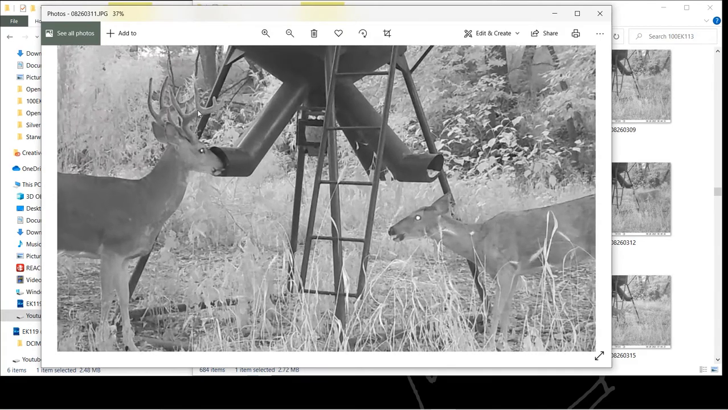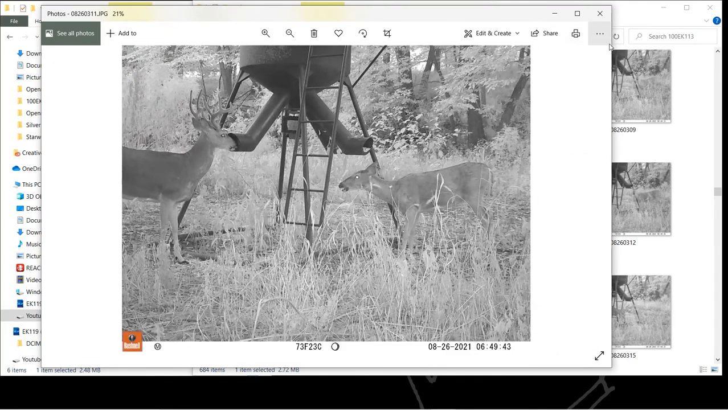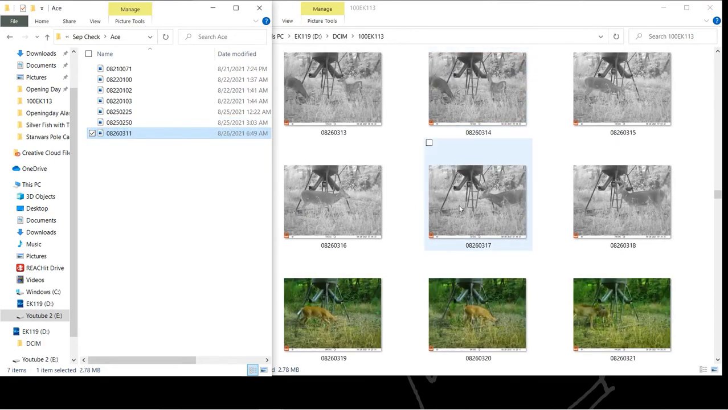Okay. It's a nice young deer. Looks like he's got some kind of split or extra brow points there or something. But it's like a 3-year-old. Nice little deer. Nice to see. Not what we're looking for though.